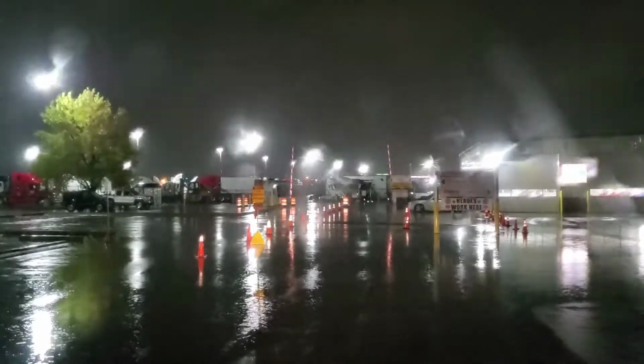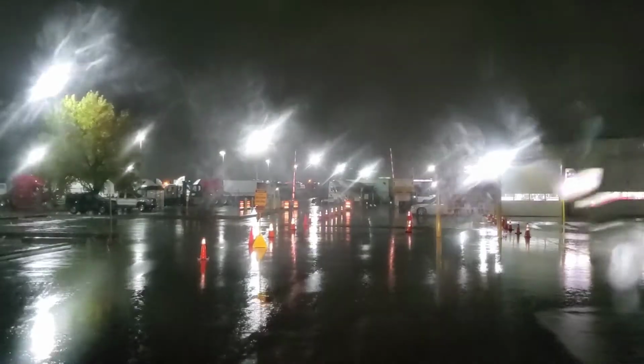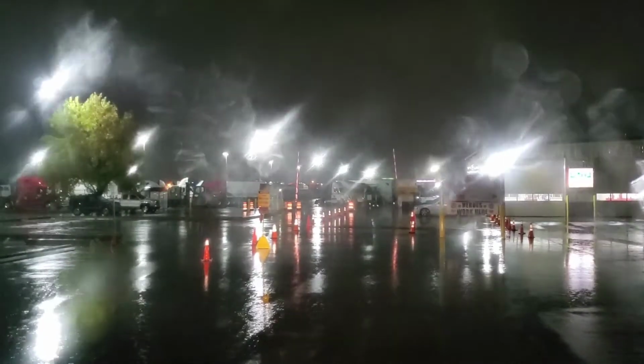I guess. In 1/4 mile, be in the third lane from the left. Okay, Sheila. Then turn left on Indiana 37.